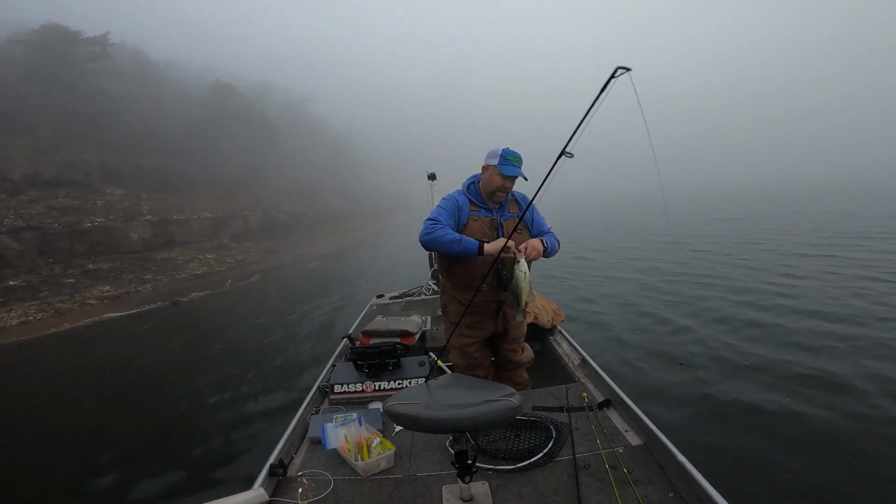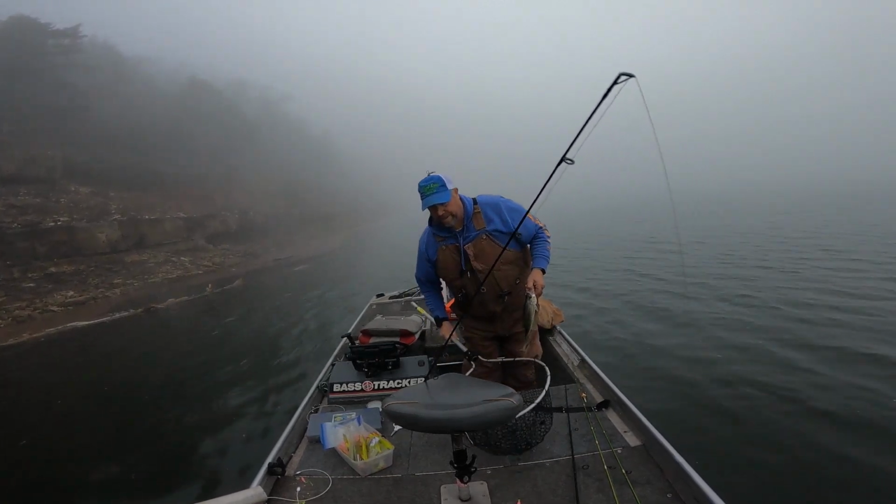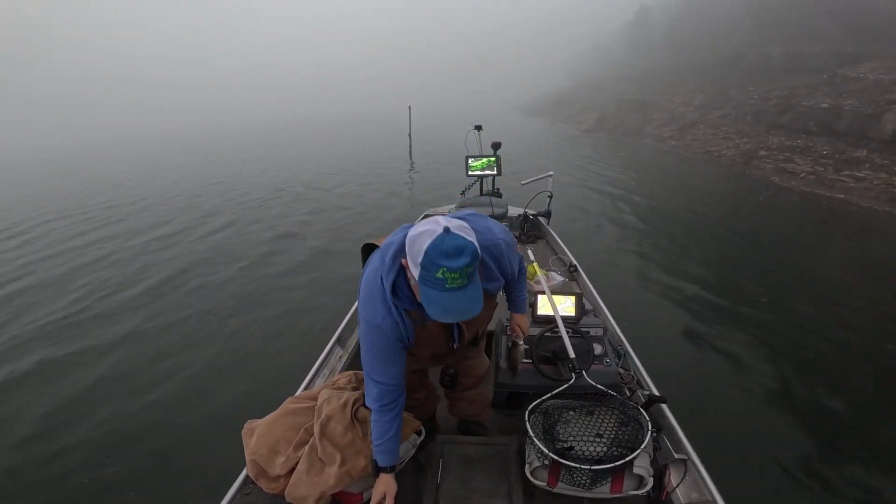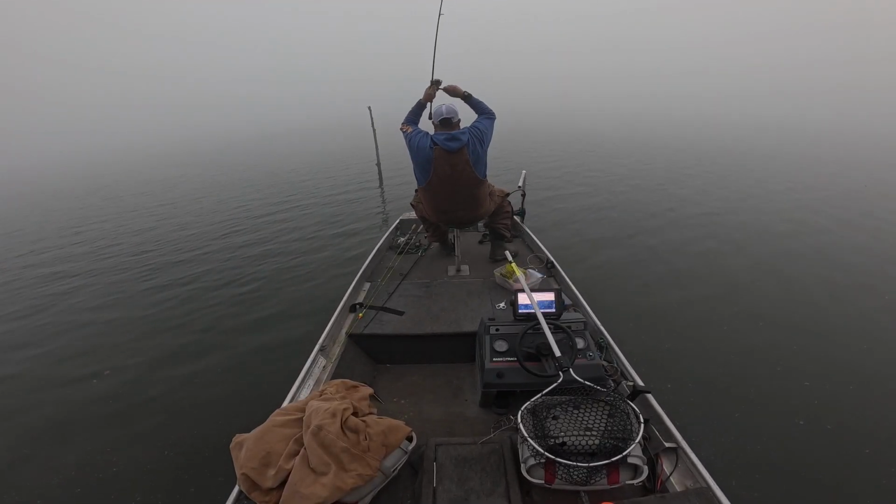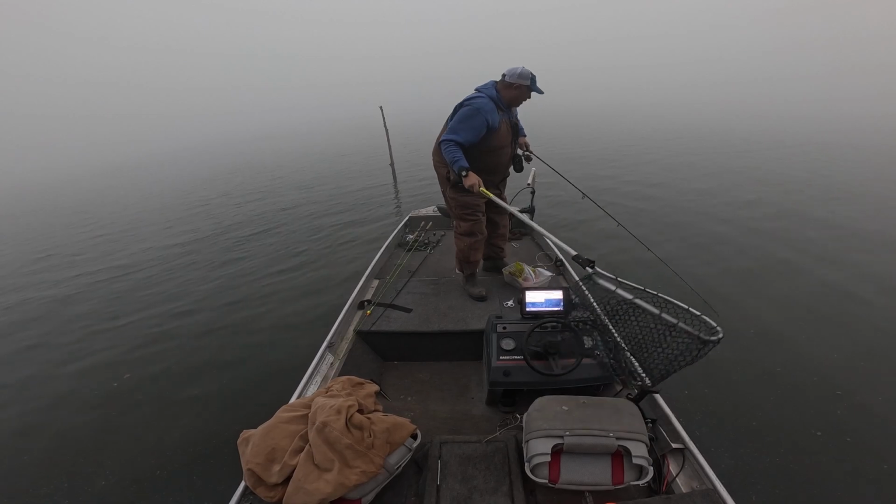On the old, I got a Bobby Garland slab slayer on this morning. Pink and chartreuse. Well, electric chicken. There you go. First fish of the day. There's a good one. There's a good crappie right there.